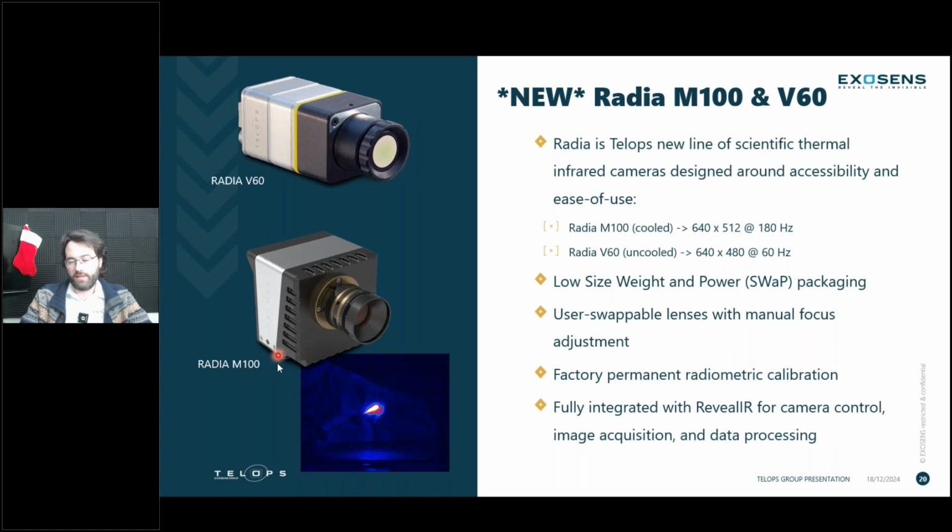Now, another camera that's new this year is the Radia. So we have the Radia V60 and the Radia M100. These two cameras, the focus is the small SWaP form factor. So they're very, very small cameras. It's the first time we have an uncooled camera with the Radia V60 here at Telops. The M100 is cooled as well, but it's a much smaller system, much smaller cooler.